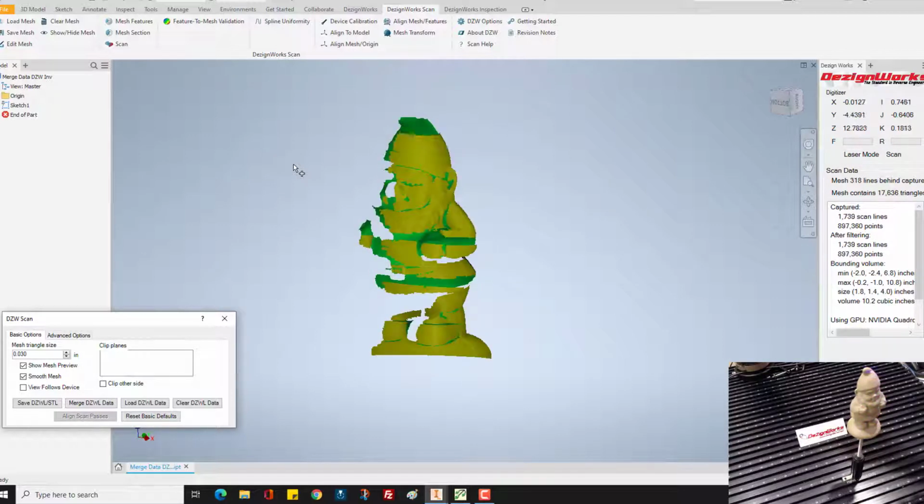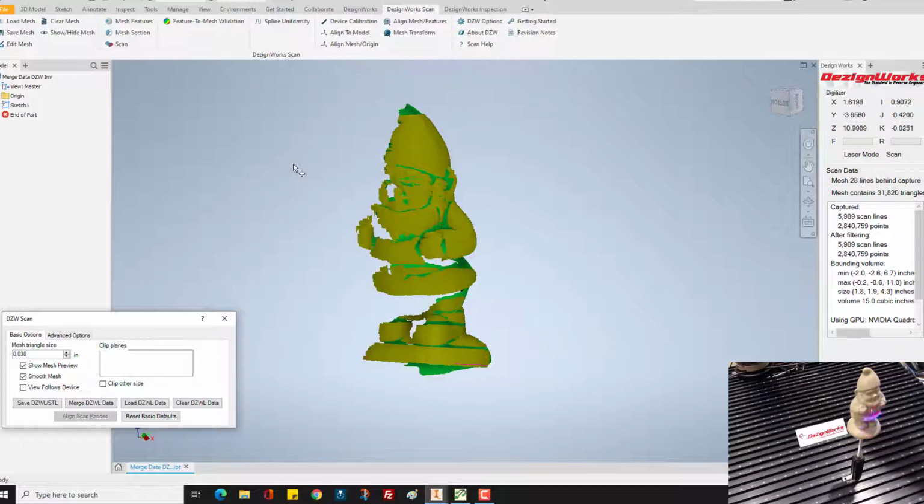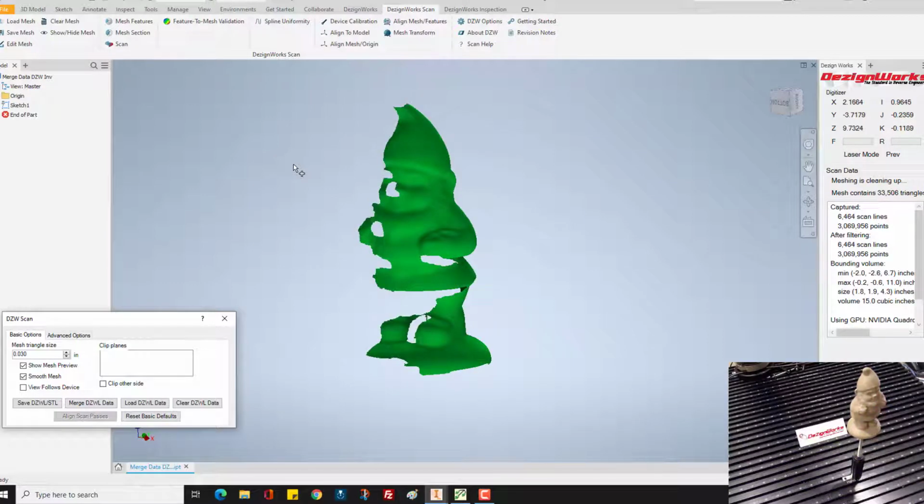So the key to your success here is overlapping data. You want to make sure you overlap about 50% of the part. Now we know we can scan this all in one scan, but this is more of a training video to show you how to use the merging tools. We'll tap the green button to stop, and we'll come on the other side. We have a camera in the way. We'll scan some more.